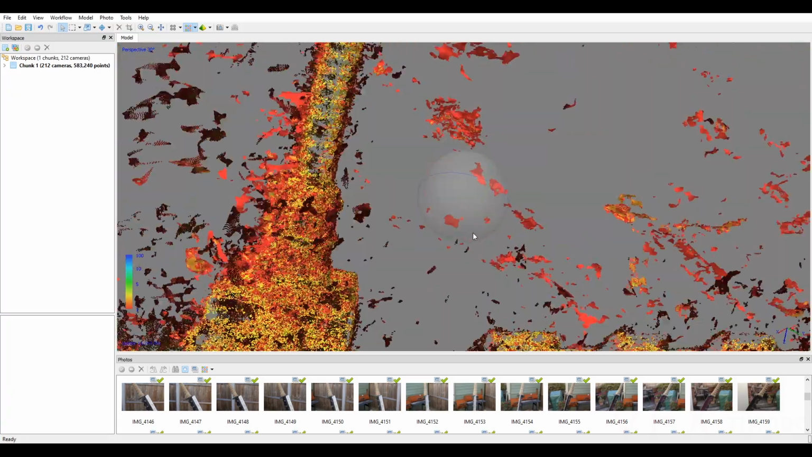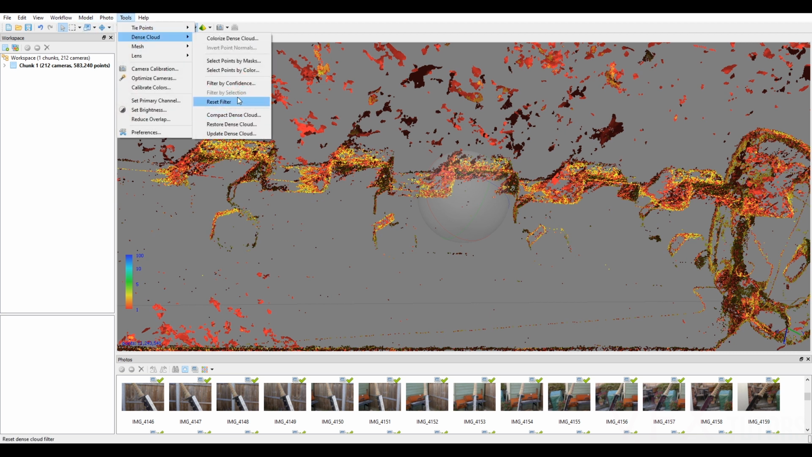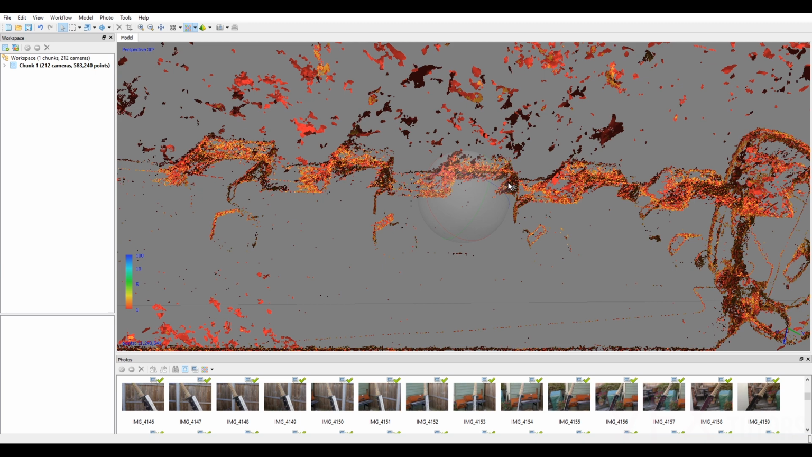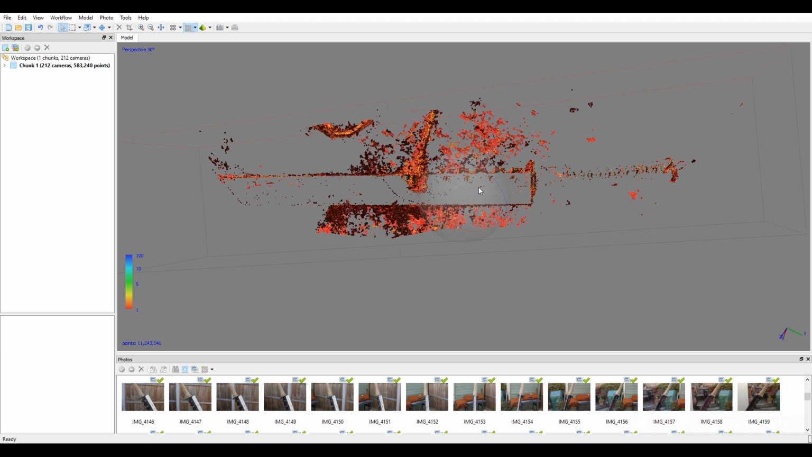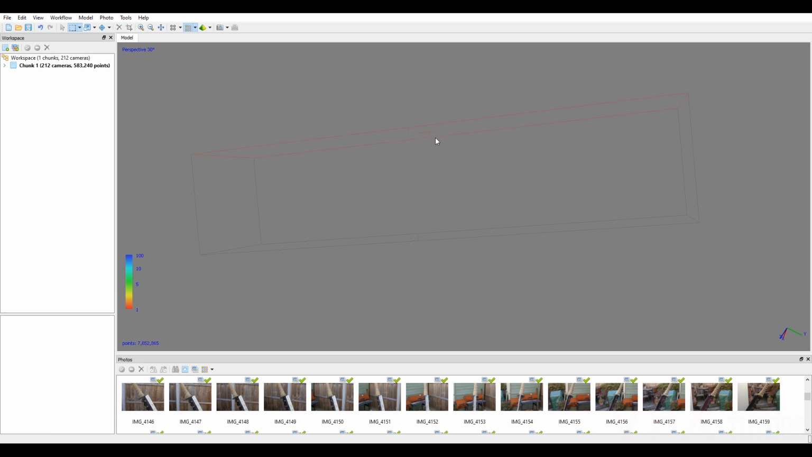Let's actually see what we'll be removing. Maybe let's go to filter by confidence again. Let's change that to 4. In fact, 2. See what that does. That's more of the yellowy red. And you can kind of see that we're left with stuff that we don't want. So we can now select all this and just delete it.